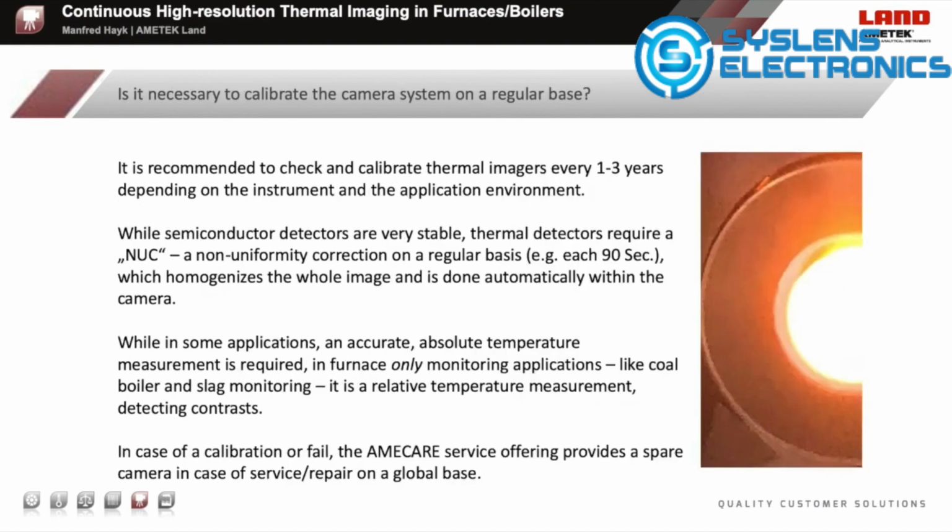Next question: is it necessary to calibrate the camera system on a regular basis? Well, it is recommended to check and calibrate all thermal images every 1 to 3 years, depending on the instrument and the application environment. While semiconductor detectors are very stable, thermal detectors require a NUC, a non-uniformity correction, on a regular basis, for example every 90 seconds, which homogenizes the whole image and is done automatically by the camera.